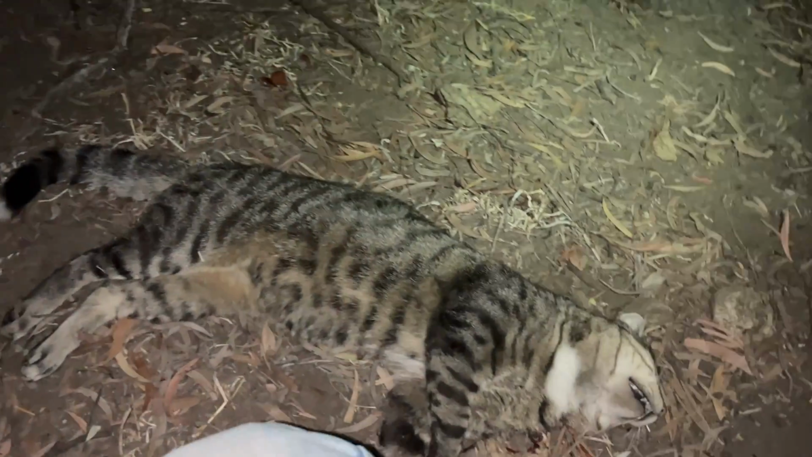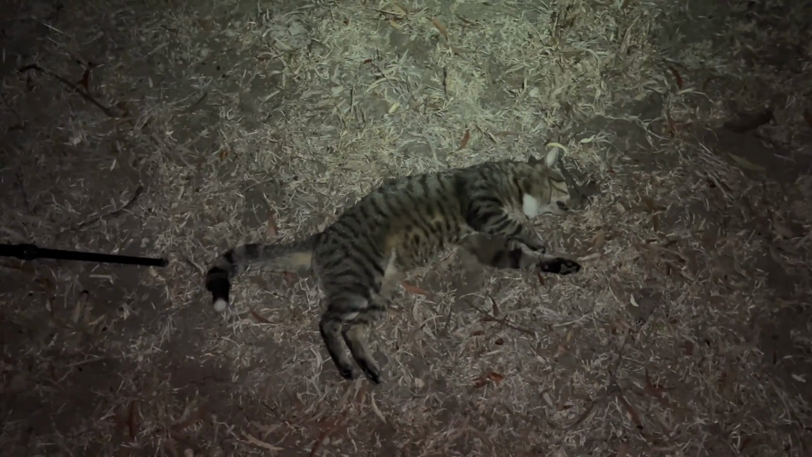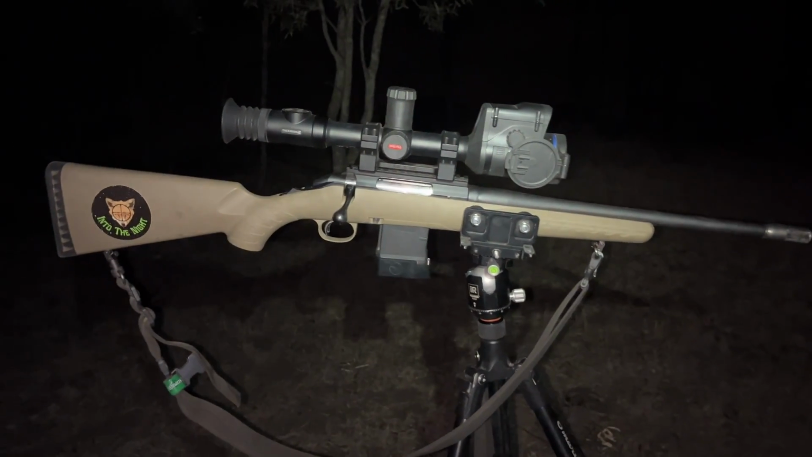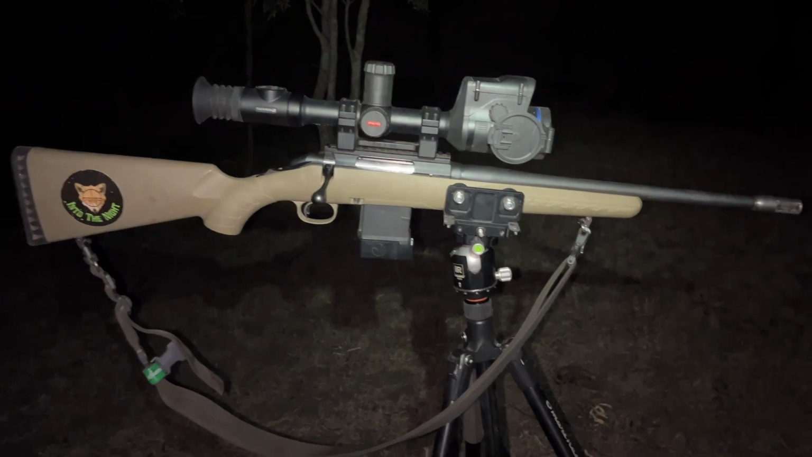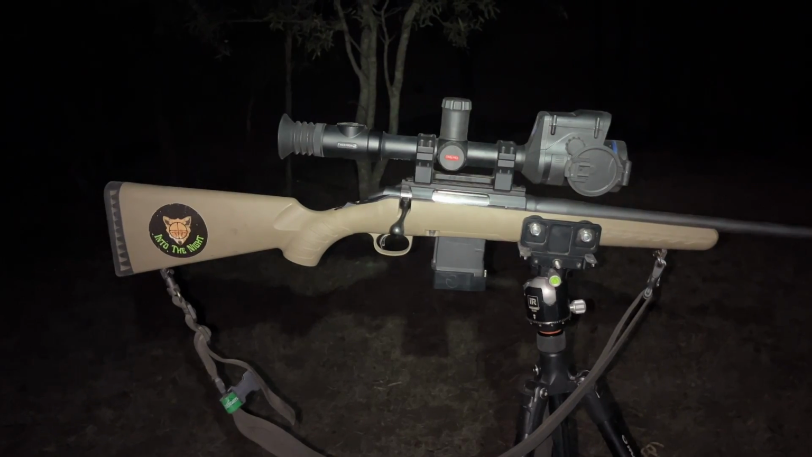Any guesses at the weight? I'd say close to 5.5, 6 kilos at least. At least 5. Look at the size of him. Here's my size 12 boot for comparison. Taken with the 223 and the Ruger American Ranch rifle and the Pulsar Thermion XP50 Pro, the LRF model.